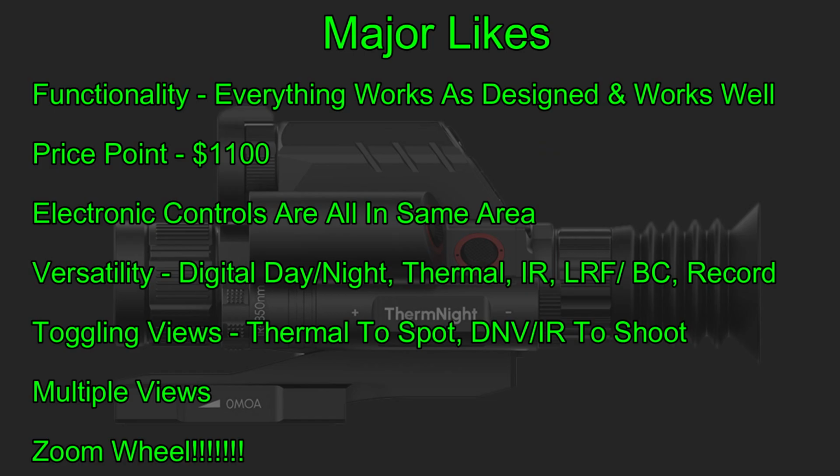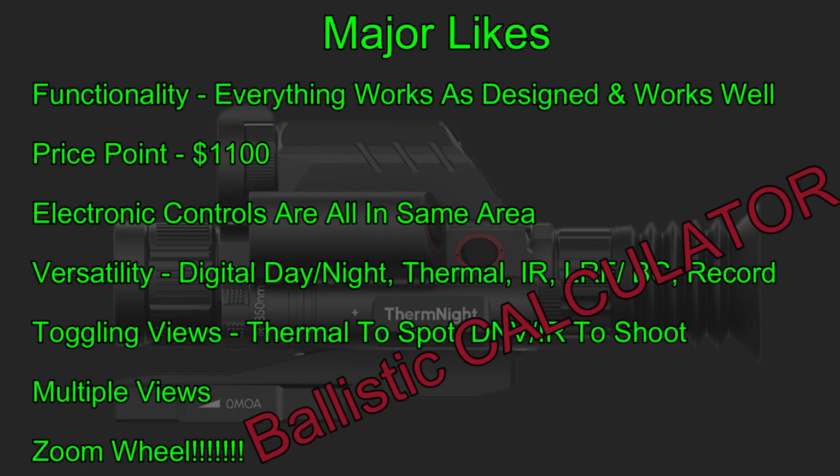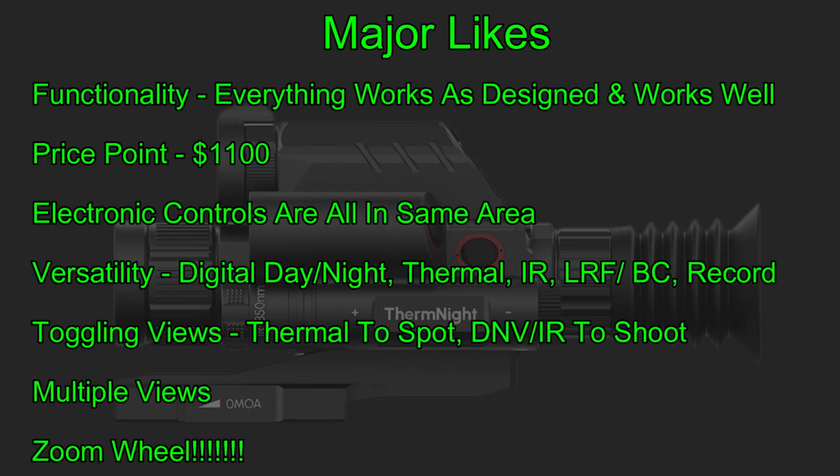Gotta like it. The electronic controls are all in the same area. That means they're easy to access and easy to control. I like that a lot. It's a very versatile scope. You can do the digital day version. You can do digital night vision. You can do thermal. You've got an IR illuminator, laser rangefinder, ballistic compensator, and it also records.